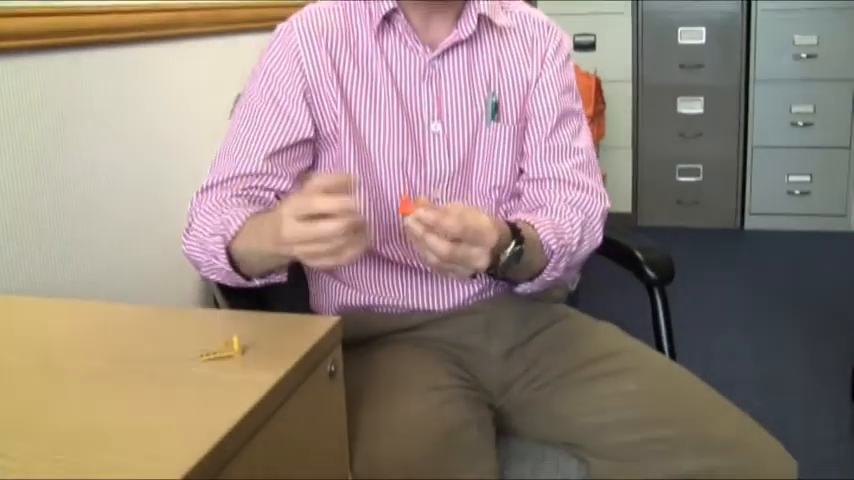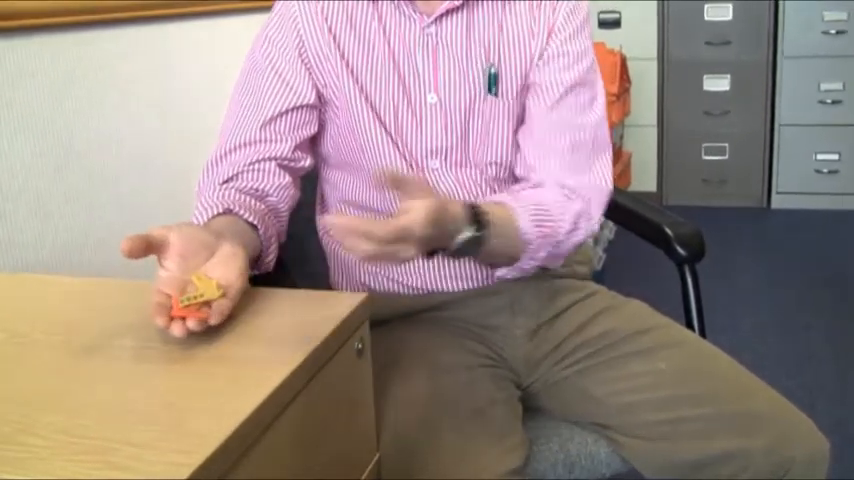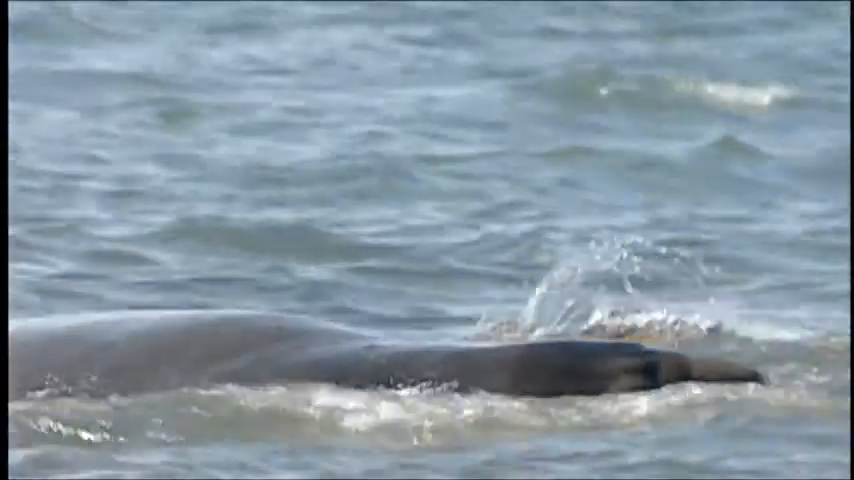There are a number of studies where you are required to mark animals so that you can follow the same individual for a period of time. For grey seals and other species of seals, you'll put a small tag in the hind flipper of the animal to identify that as an individual. And many people are concerned about marking animals and what impact that might have on the animals themselves.